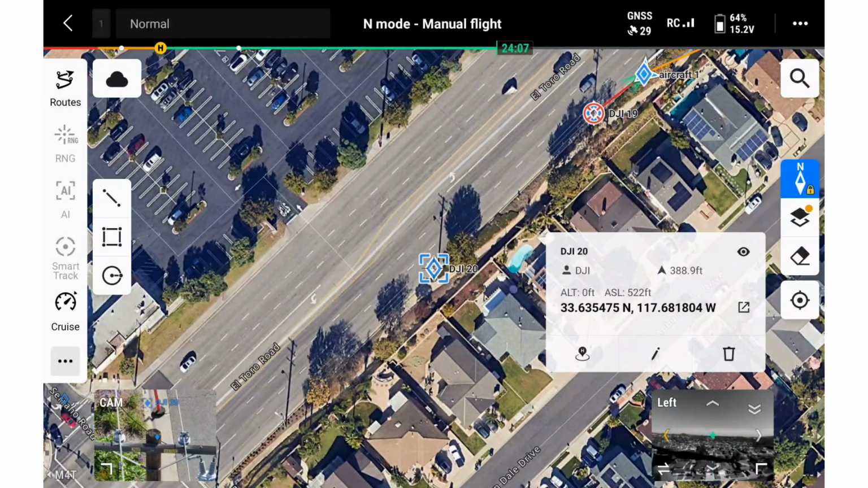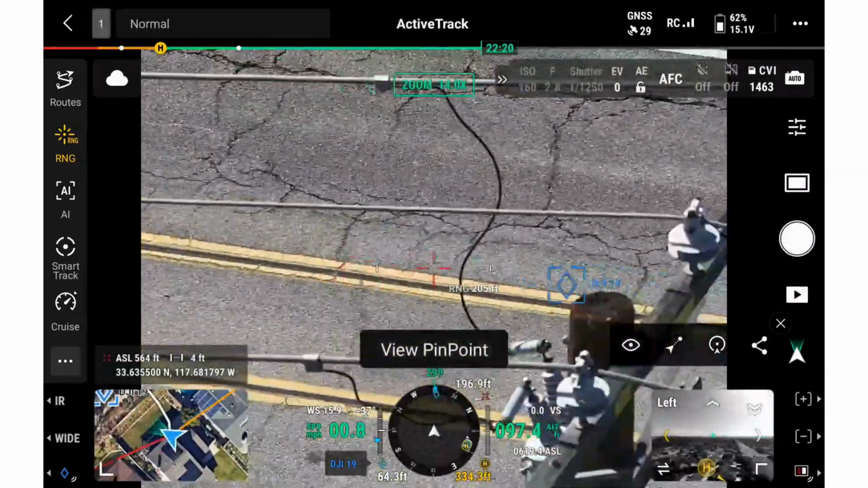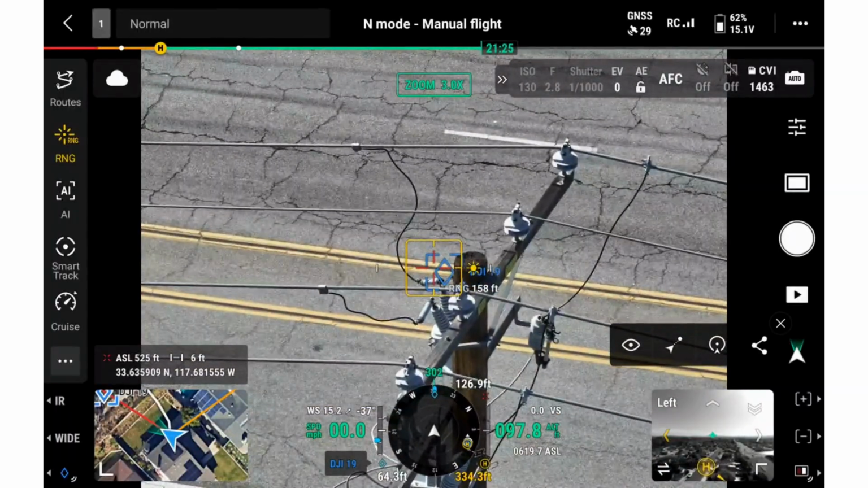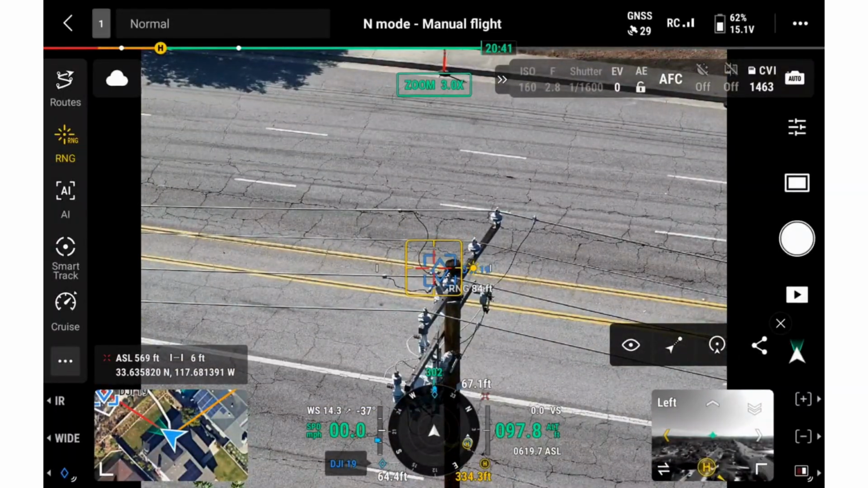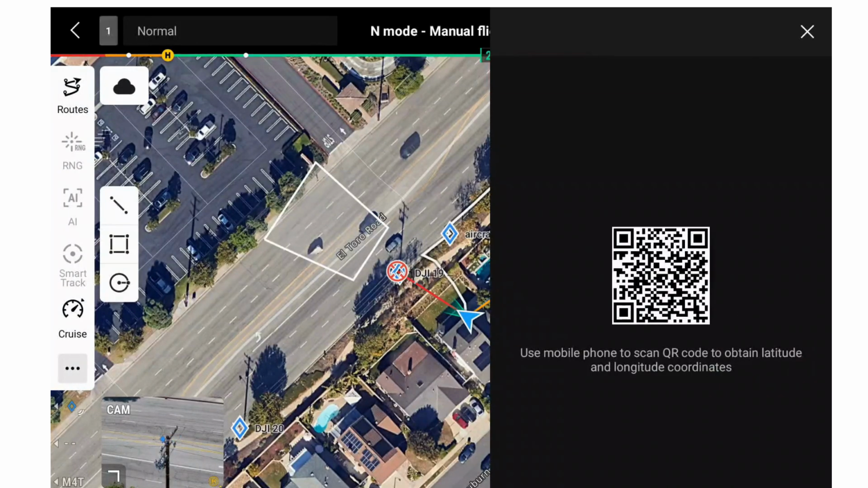Once a pin is created, we can use the face feature to quickly point the camera toward the selected location, making it easier to revisit or confirm an issue. If the location needs to be shared with another team member, we can share the pin using a QR code. This provides a quick way to pass along the coordinates from the remote controller.